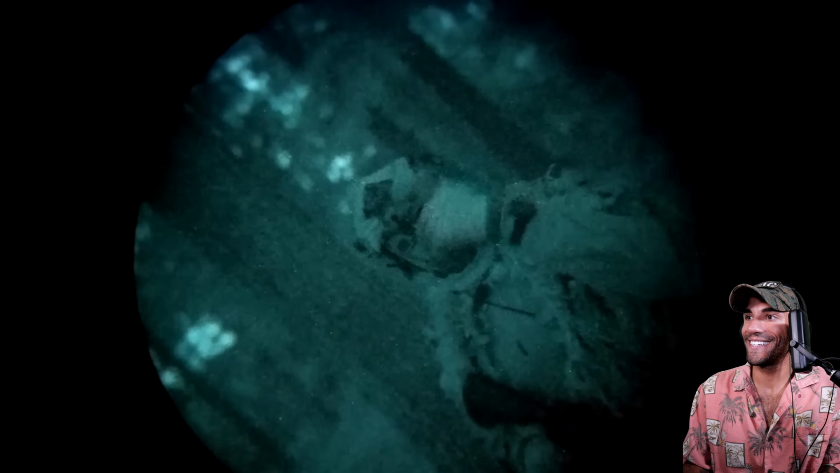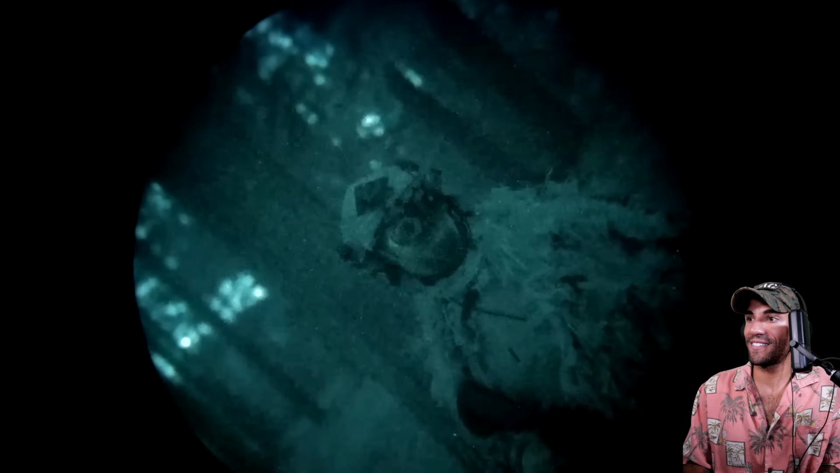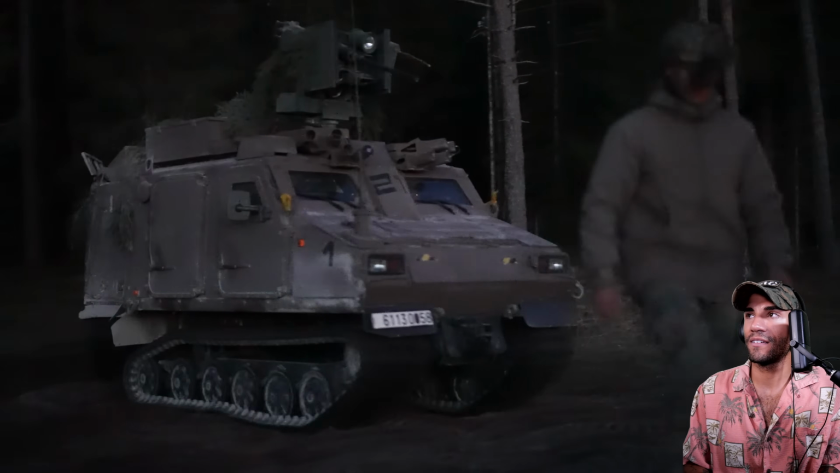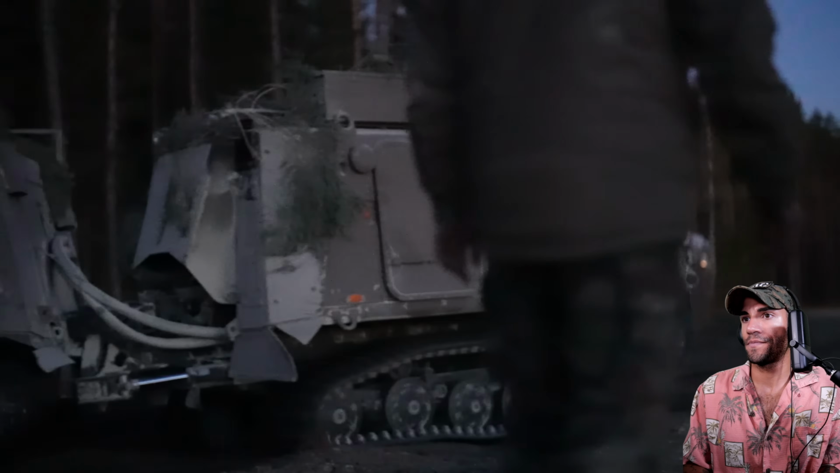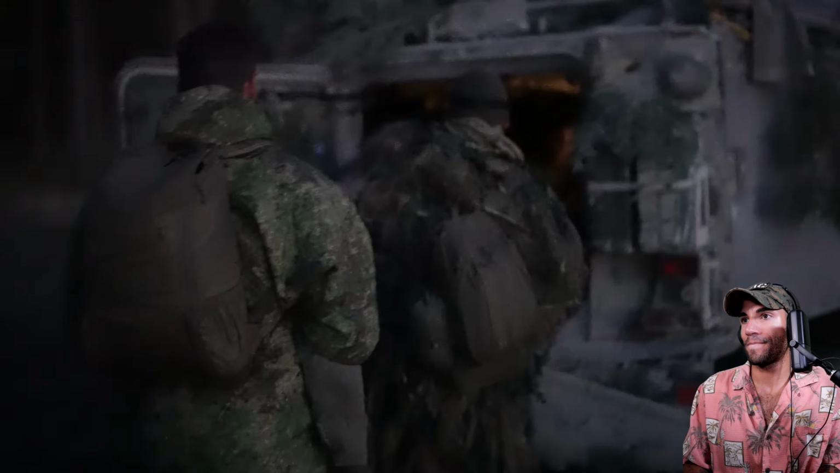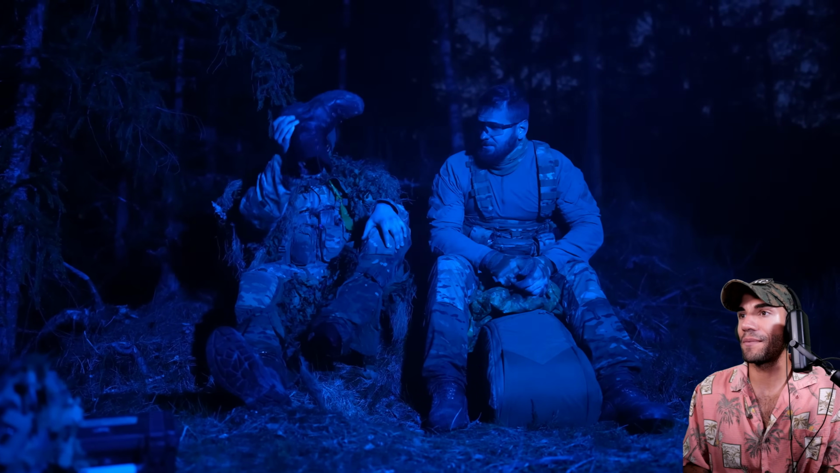It's actually, we had quite a good pace walking here, so it's not cold at all. It's actually quite refreshing. Yeah, true that. You don't wear a whole lot of layers when you're making movements like that. That is a cool looking camo. So we just got extracted from the front lines.